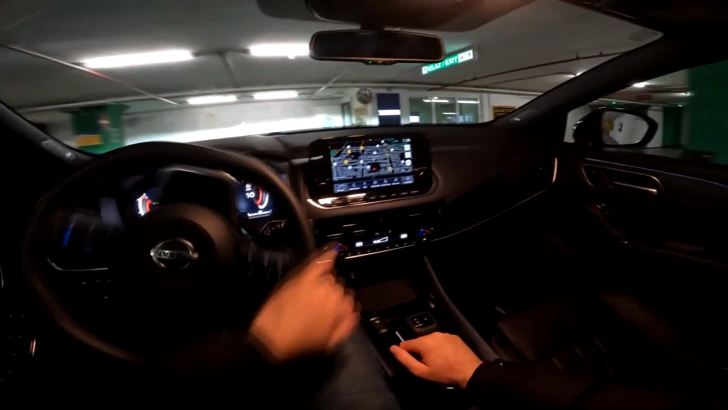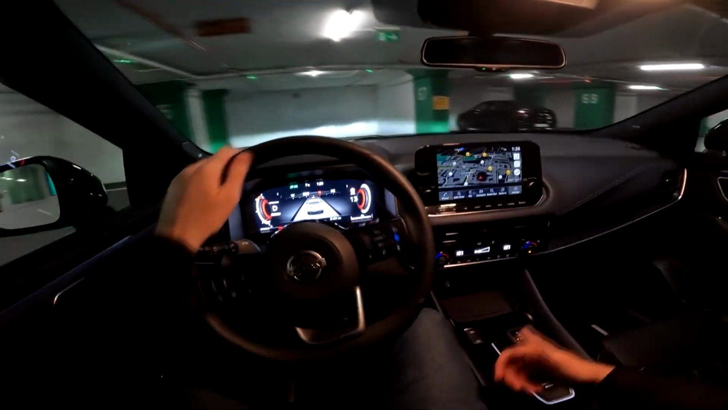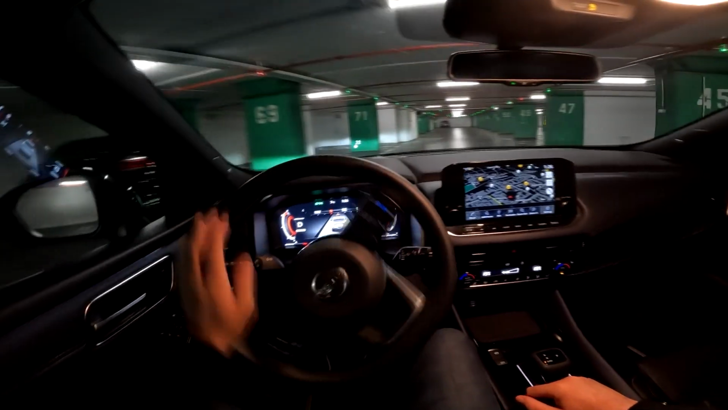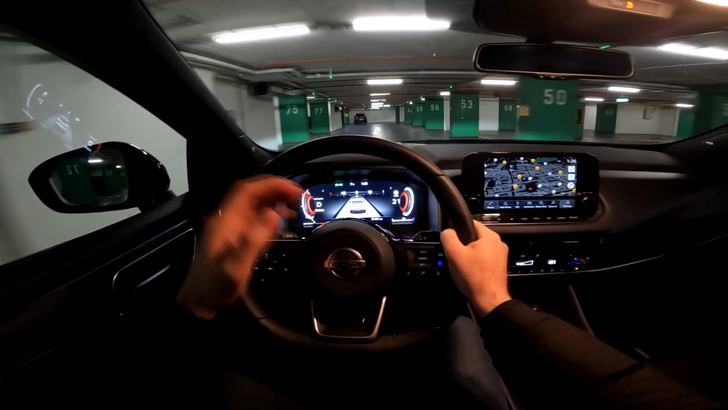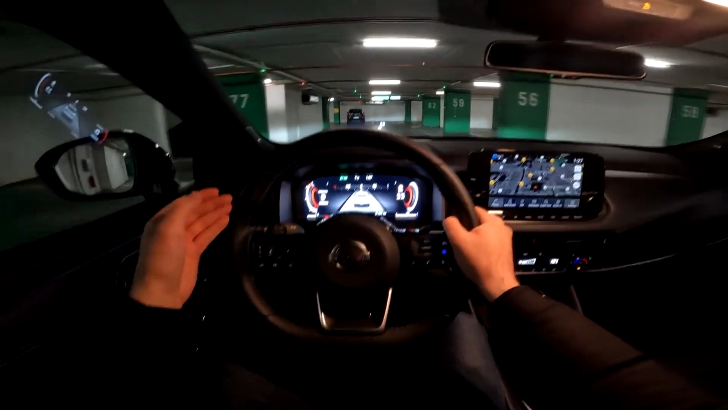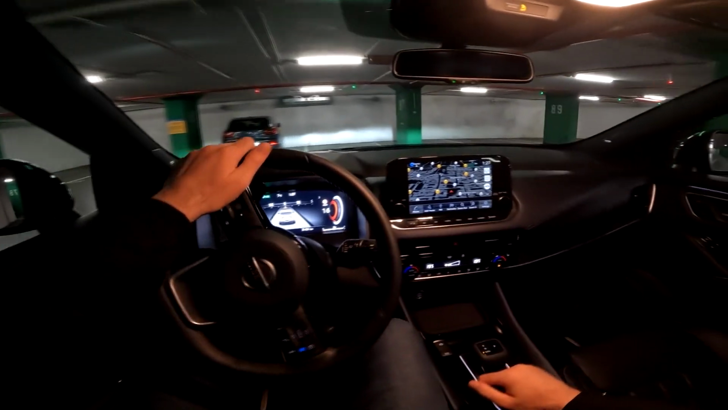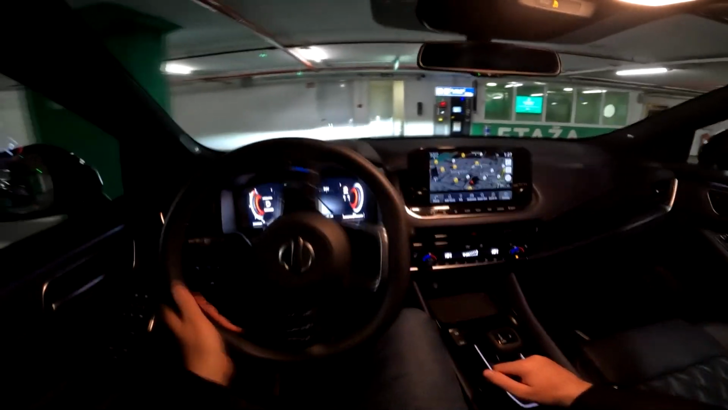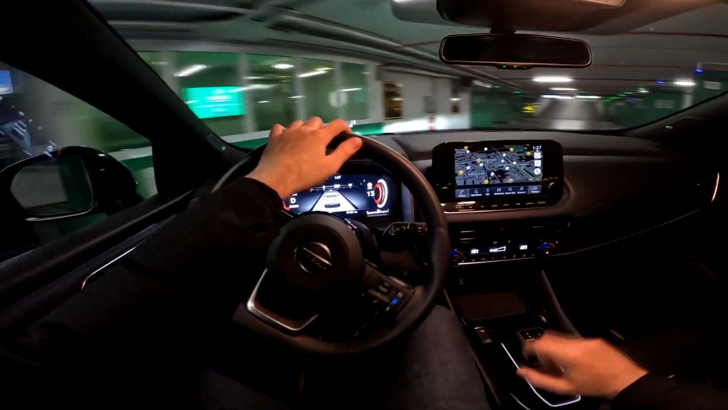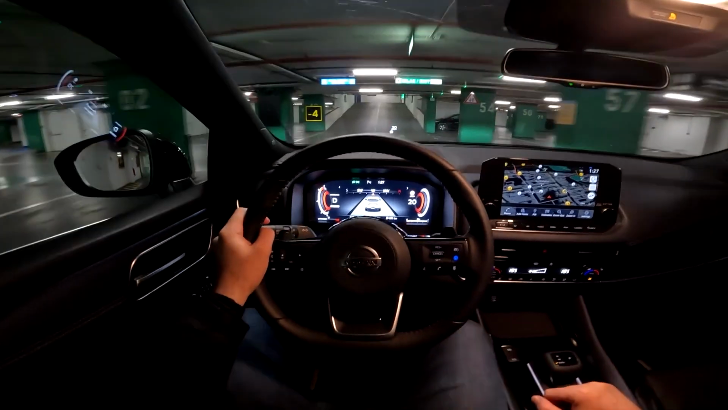You can also get the 140 horsepower mild hybrid, so the 1.3 liter as well. And there's also gonna be the e-power version, which combines the electric motor and petrol, but actually only the electric motor is driving the wheels. That one will come later, and well, I hope to try that one as well. But let's focus on the petrol mild hybrid versions that are available right now.